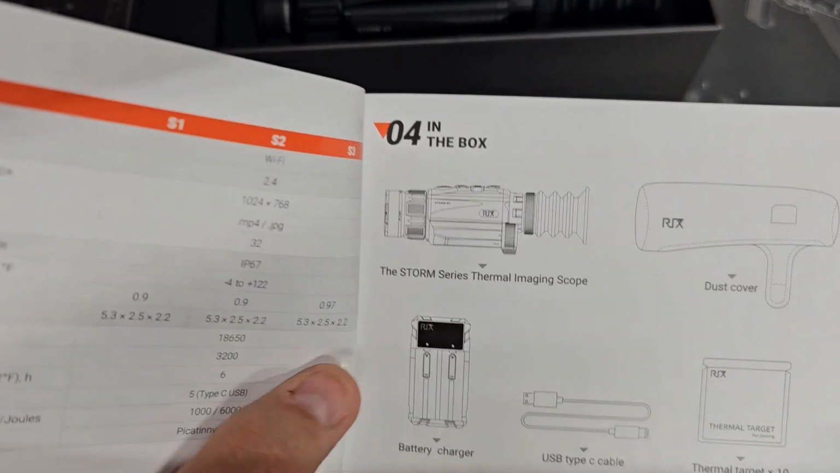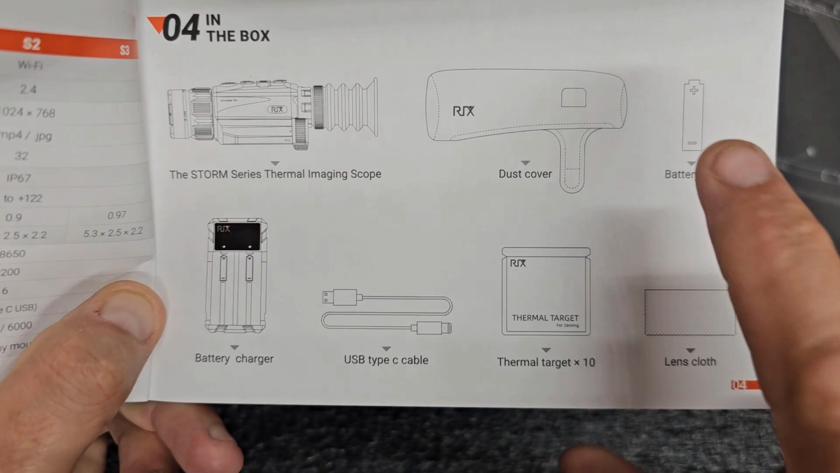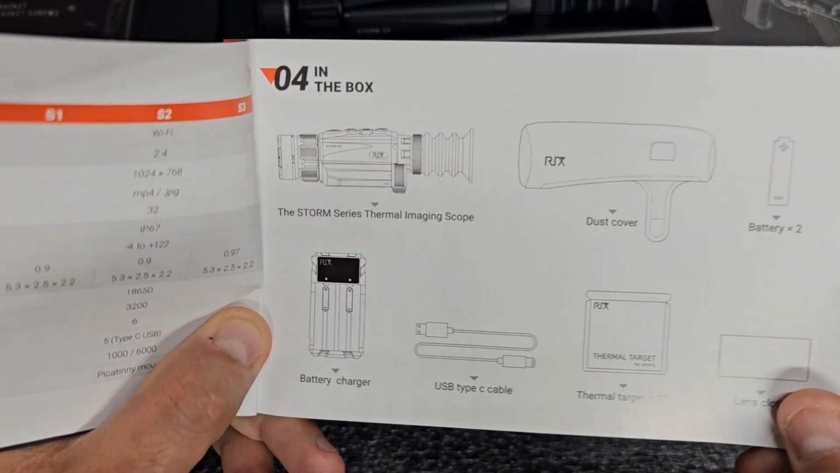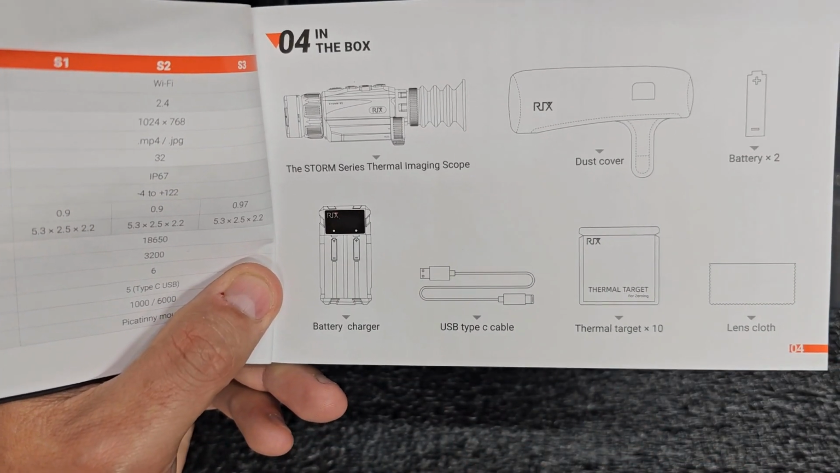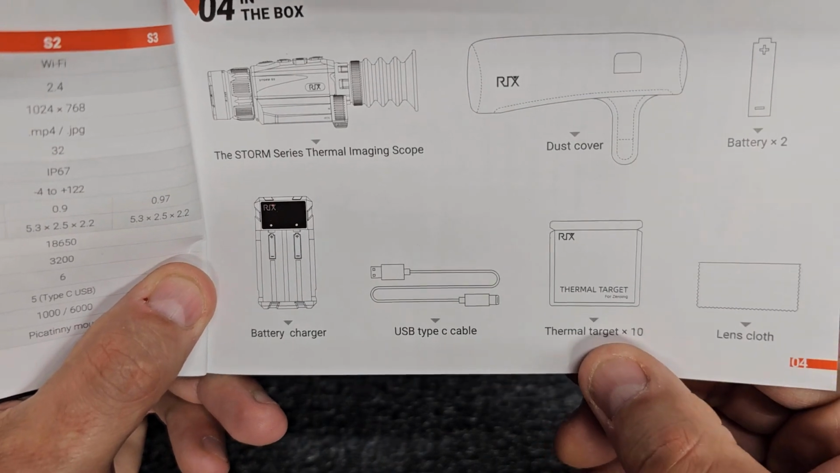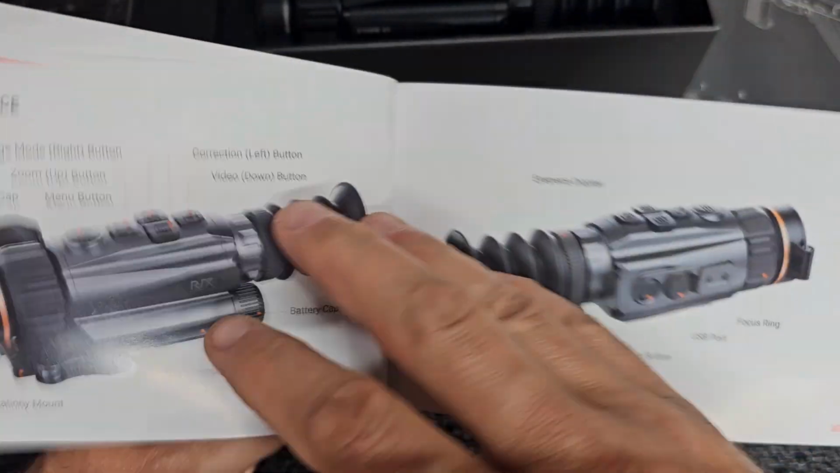So here's what is in the box. So let's see. Of course, you get your scope, a dust cover. They give you 2 batteries for this one, so that's very nice. Charger. This does use a Type-C USB cable, lens cloth, and then some thermal targets. That's pretty cool. You use these for zeroing the optic.